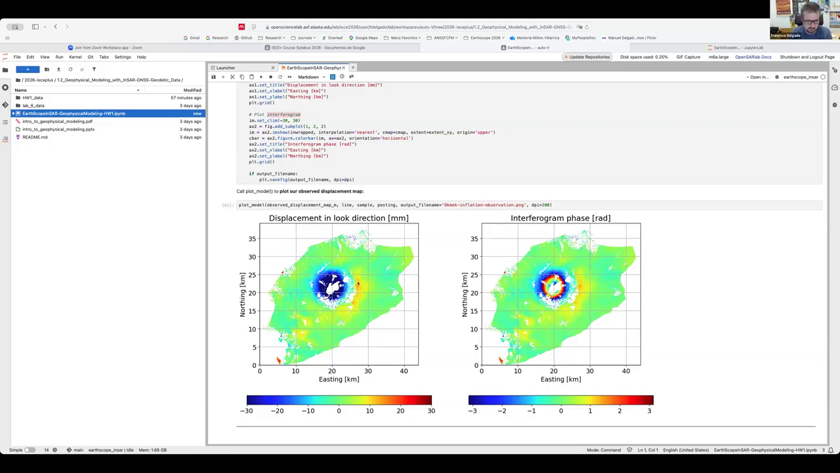And because this pattern is also different, these atmospheric patterns are different when you calculate other interferograms, because the atmospheric signals change a lot between different interferograms.